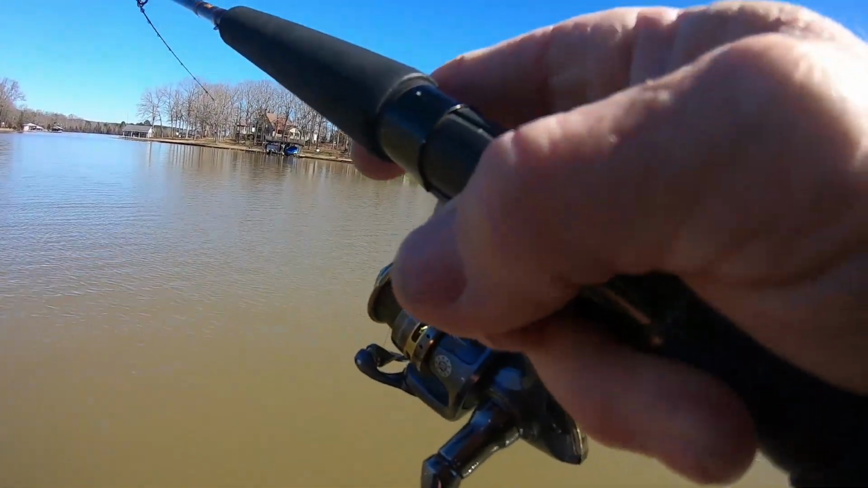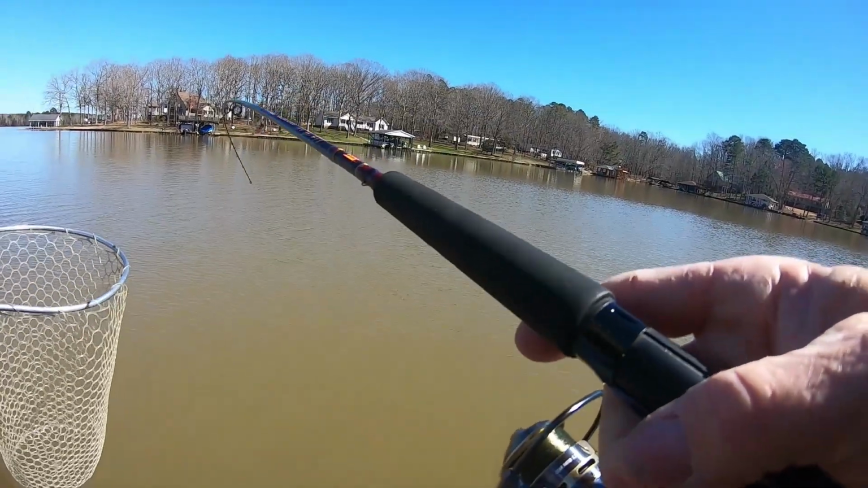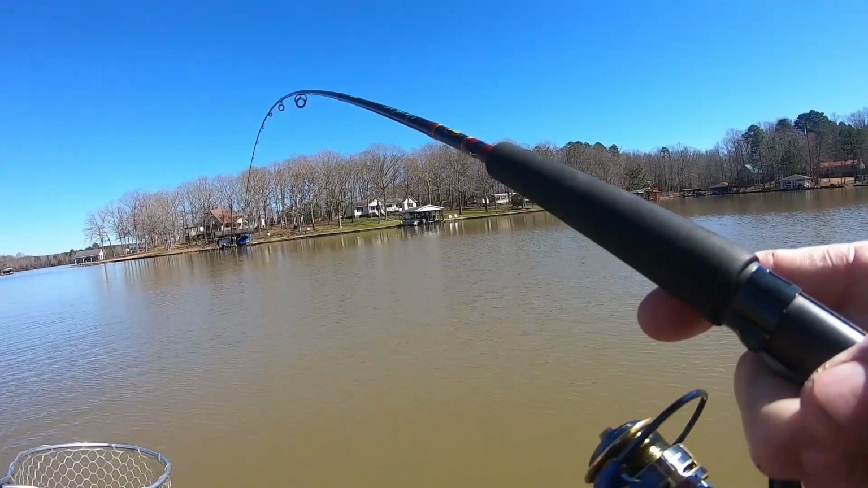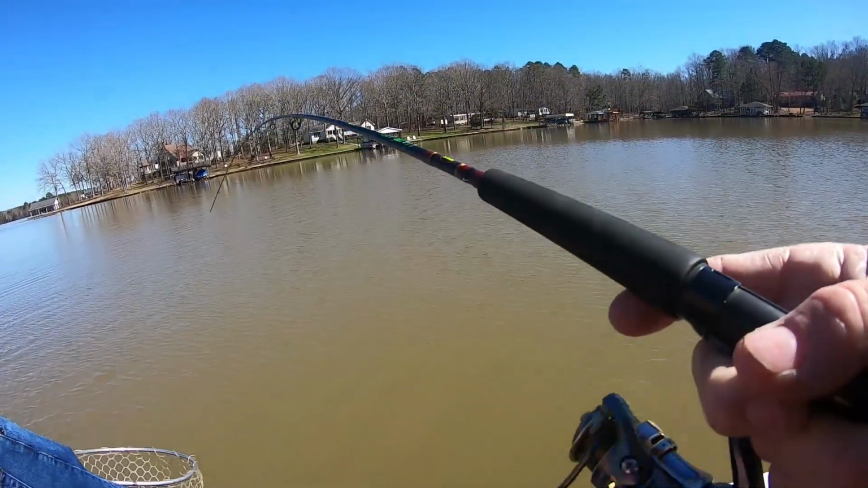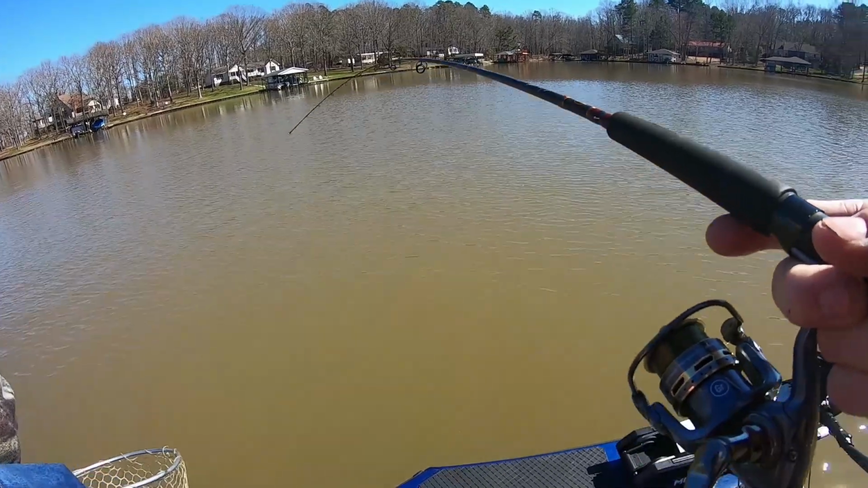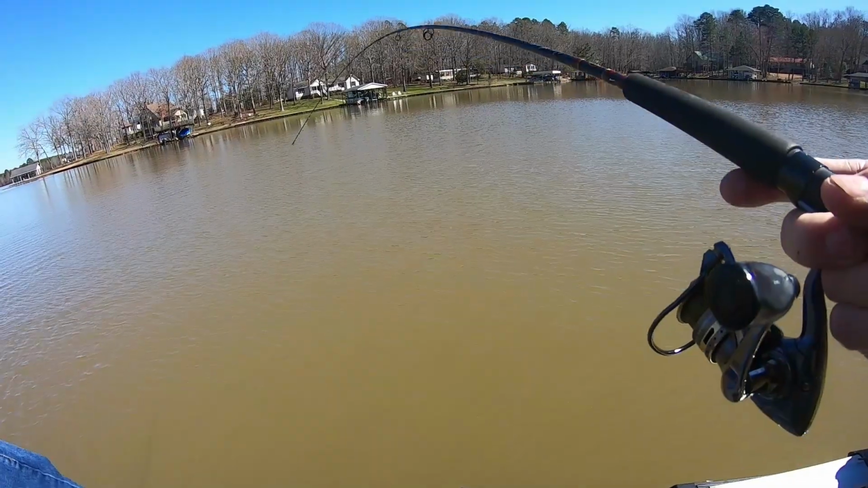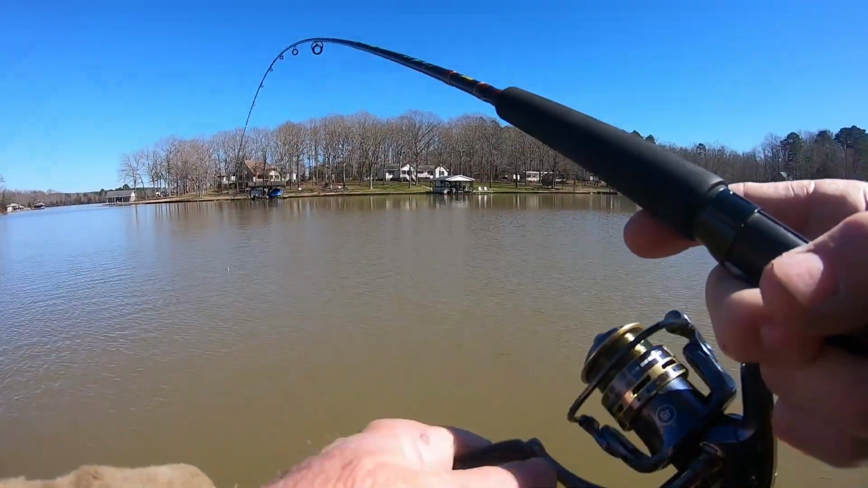Boy, he is shaking that head. This rod bends easy, but it's a nice fish. And this nice soft tip is really what helps in this open water, because you want to be able to give with your rod to the fish. It helps them stay on your hook too. You don't want a stiff rod for crappie.